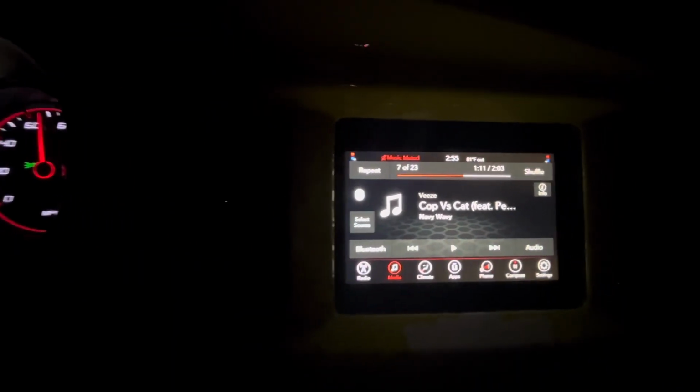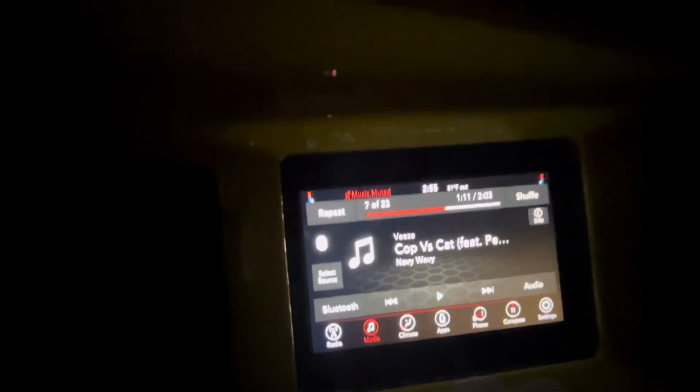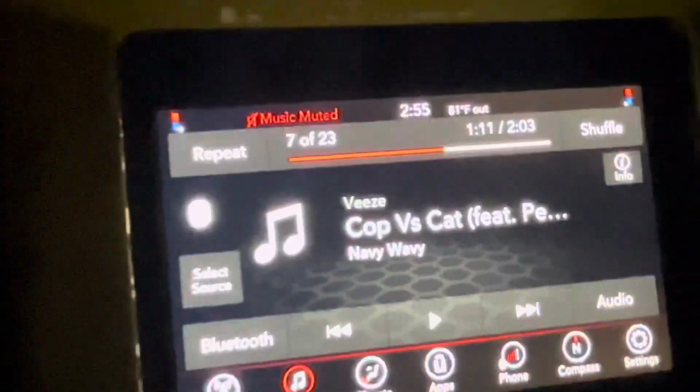Little late night POV. Y'all see what time it is? Late night cruising. If y'all were wondering, I got 20 on the front windshield and 5 all around. That's why I look so damn dark in here. I like my shit looking dark because nobody can see in here. Even with my brightness up right now on my screen, nobody can see in here.